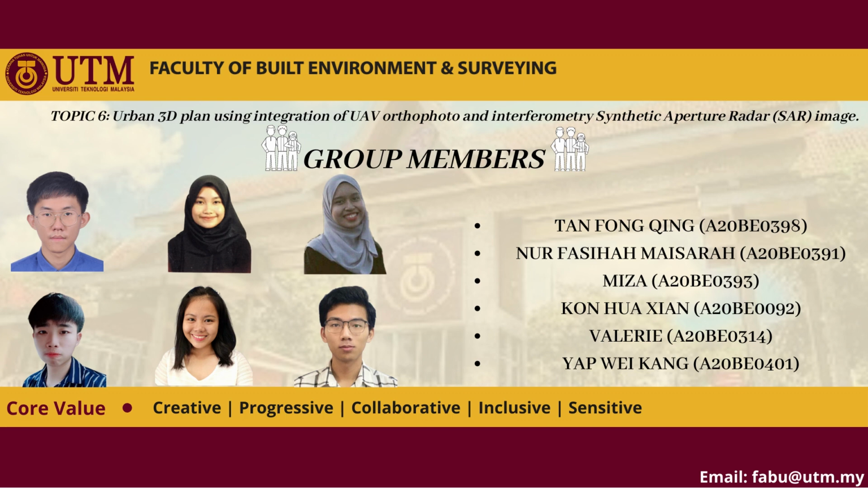So today our topic is about the urban 3D plan using integration of UAV, orthophoto and interferometric synthetic aperture radar image, which is the INSAR. Followed by our group members, which is Fong Qing, Fasihah, Maisarah, Miza, Kon Hua Xian, Valerie, and myself, Yap Wei Kang.